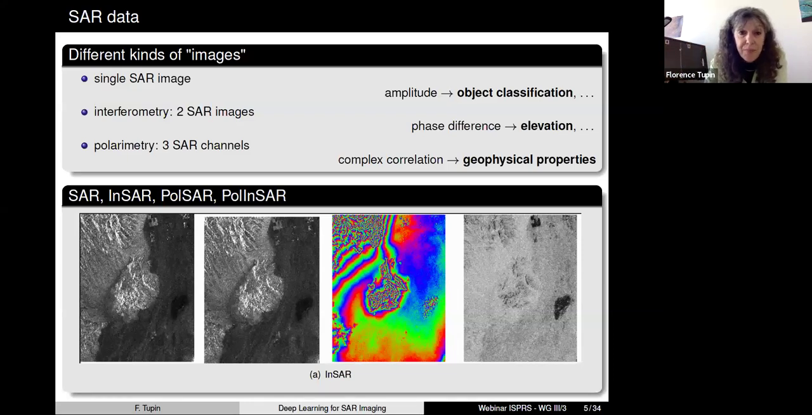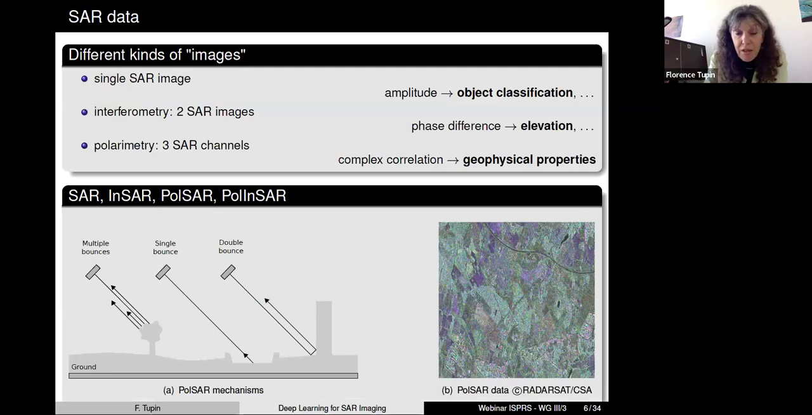A third case is the polarimetric situation, where you are emitting and receiving waves with different polarization. And this time, for each pixel, you will have, for instance, three different complex numbers that will encode some information about the backscattering mechanism that you have inside a pixel. So you have an example of a polarimetric image, and the different colors are encoding some backscattering properties that you have for the different pixels.